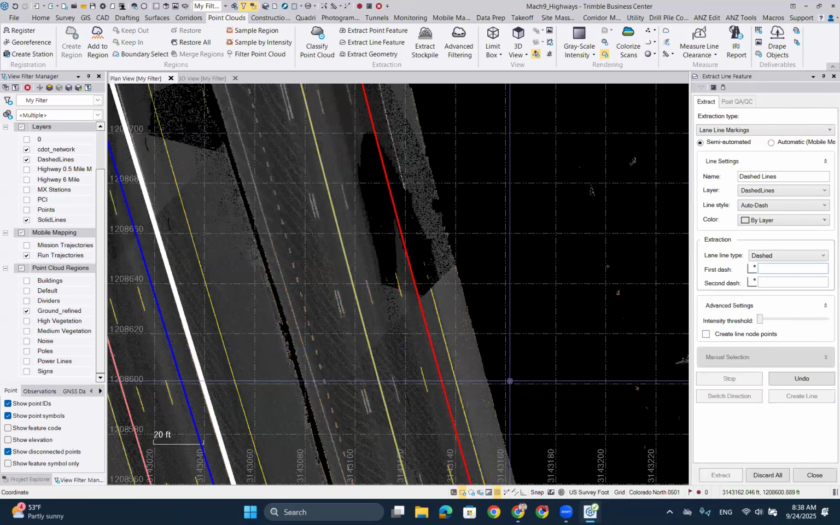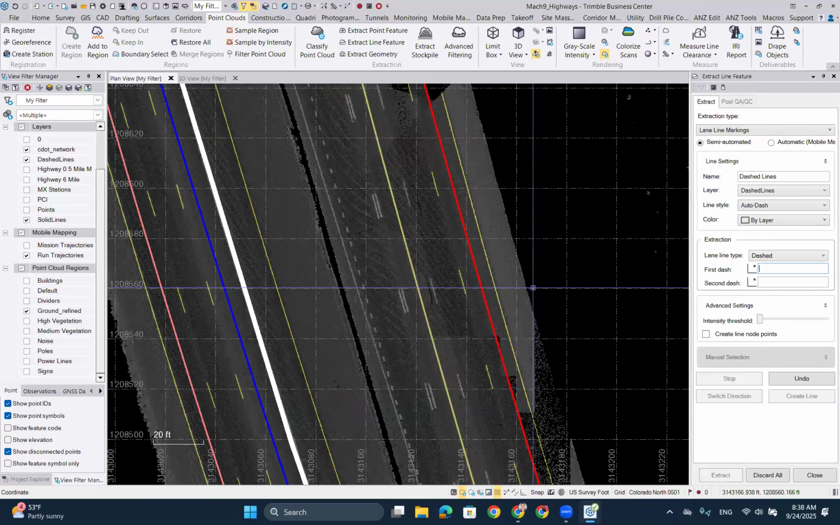Create it, and as you can see there, I've quickly and easily created my travel lanes and line work from the data by semi-automated ones. If you have mobile mapping data, automatic works great, and that will create a lot of the line work for you without having to do the clicking that I've done for these steps. Anything I forgot about that, Christina?